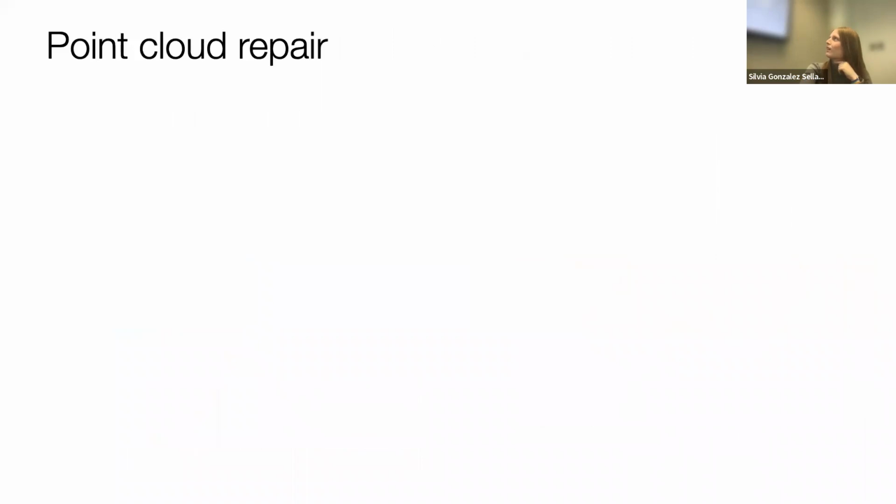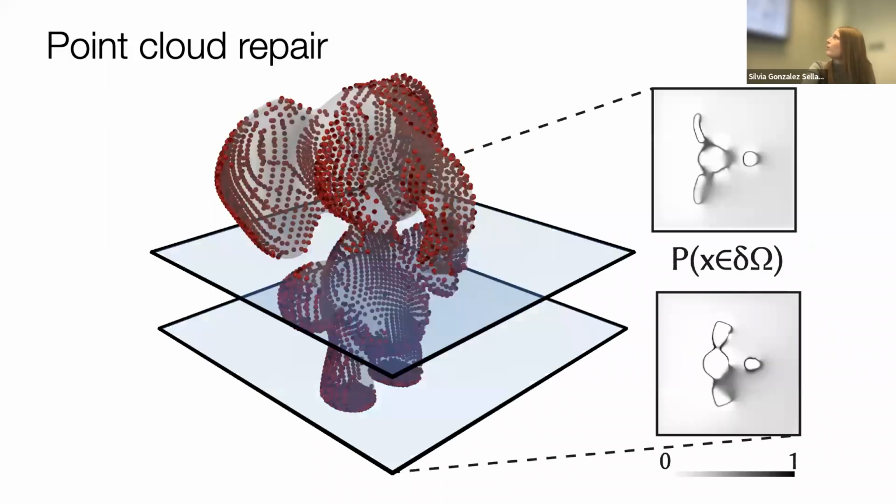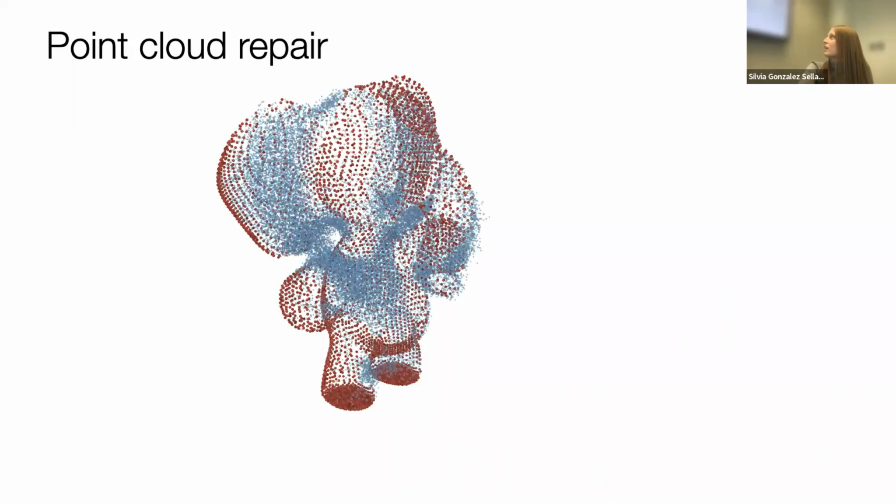It's point cloud repair. One thing we thought you could do with these quantities is, if we have a scan of something that's incomplete, we can compute these probabilities of being on the surface and use that as a map to sample from. So if we sample from this probability, we basically fill out the missing parts of the point cloud with new candidate points.